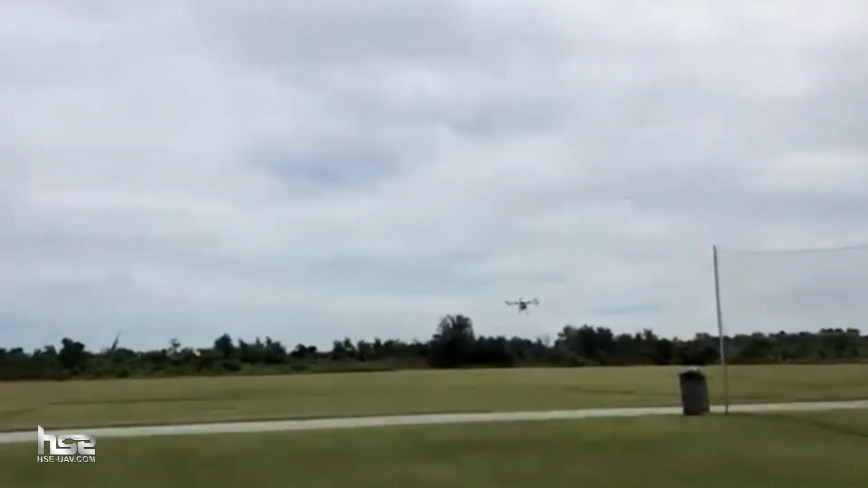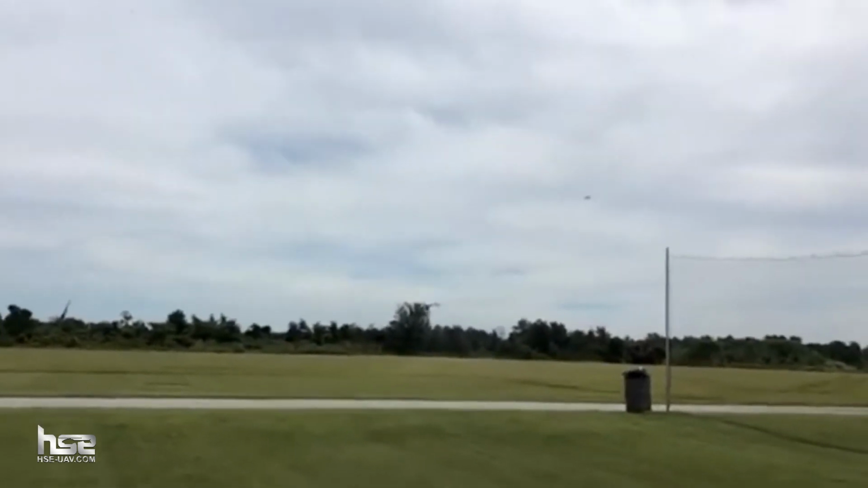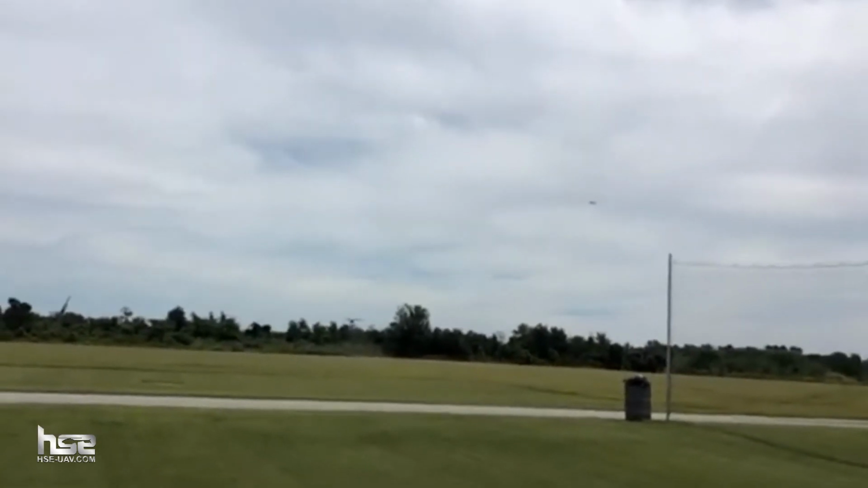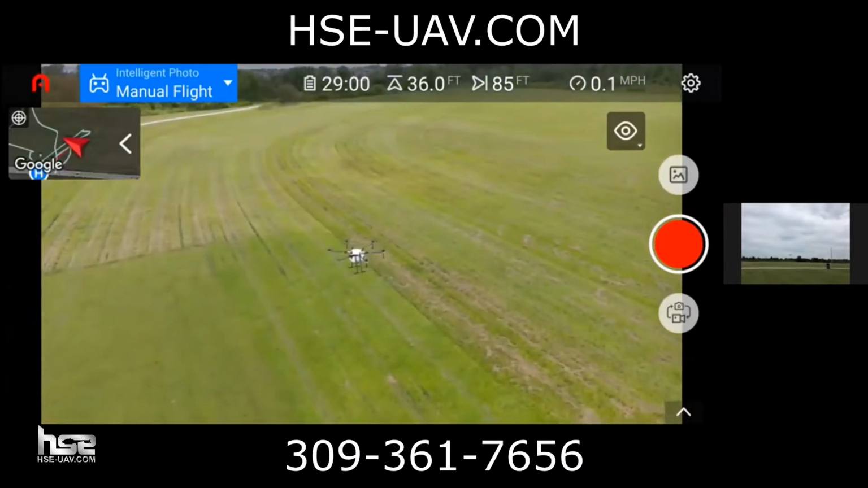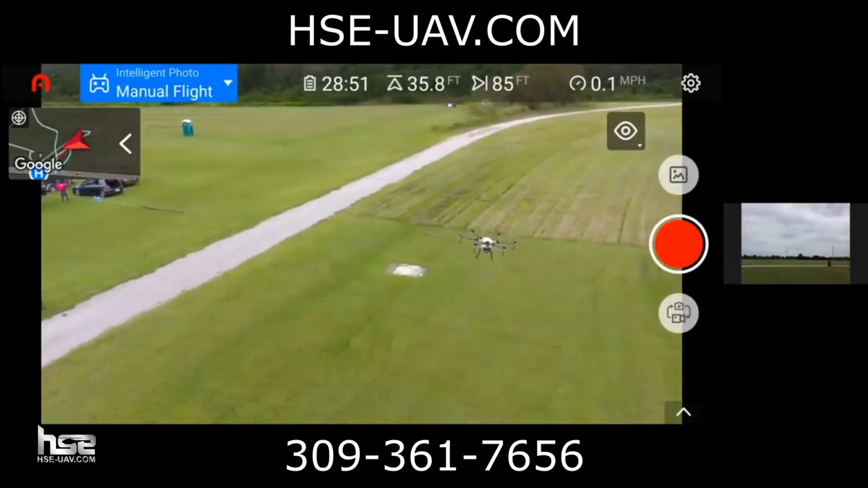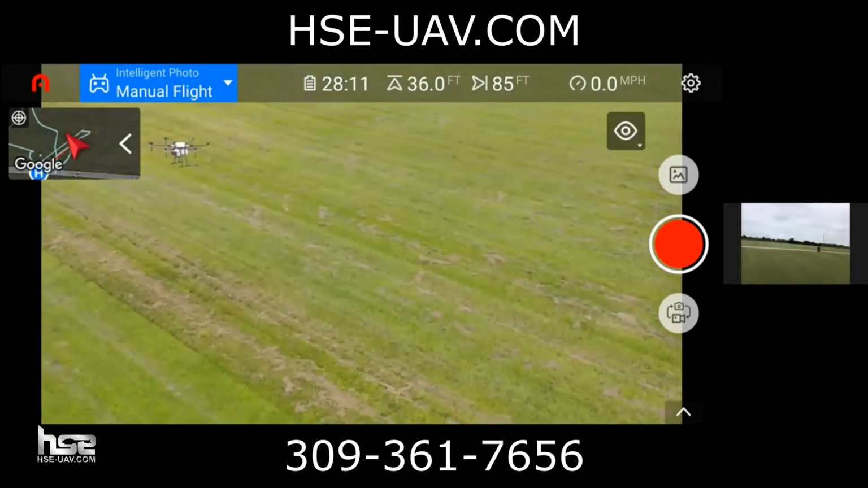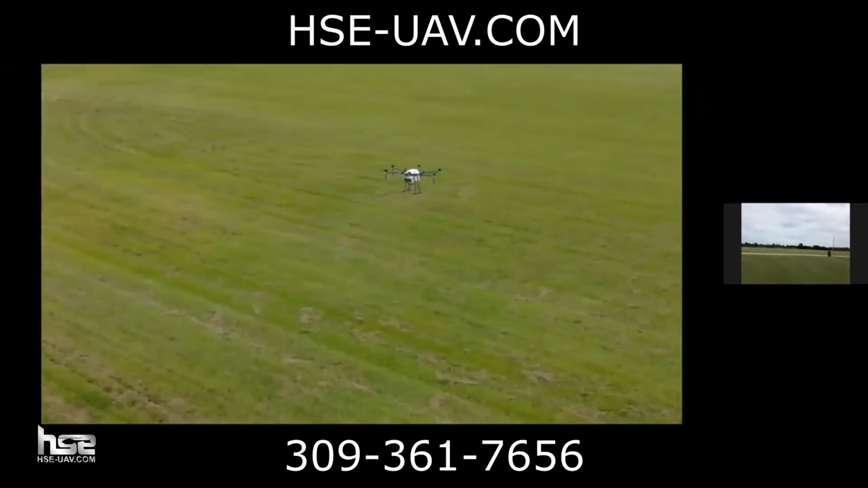So we can see now it's spraying, and I'm actually gonna go up to the EVO drone. Let me set it up, and then we'll switch the camera and we'll share the screen. All right, guys, I'm gonna share the screen now on the EVO. Let me turn the camera here. So there's our spraying drone flying around. I apologize for any lag that we might have. We don't have the best internet connection out here, but we can actually zoom in. There it is. And we can see our spraying drone right there.